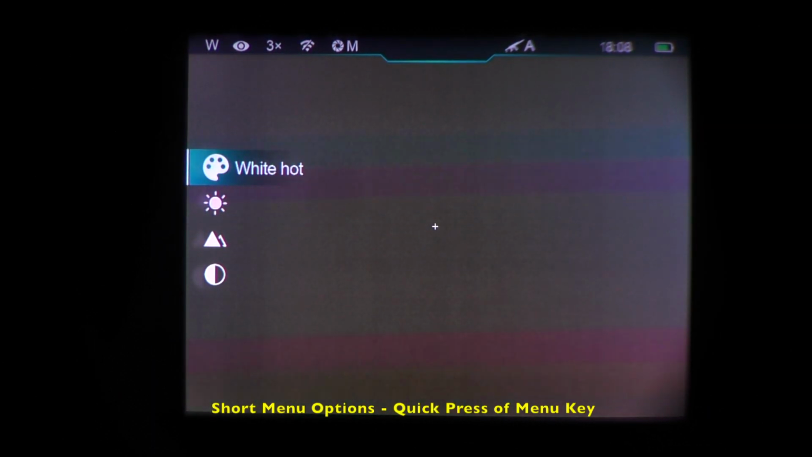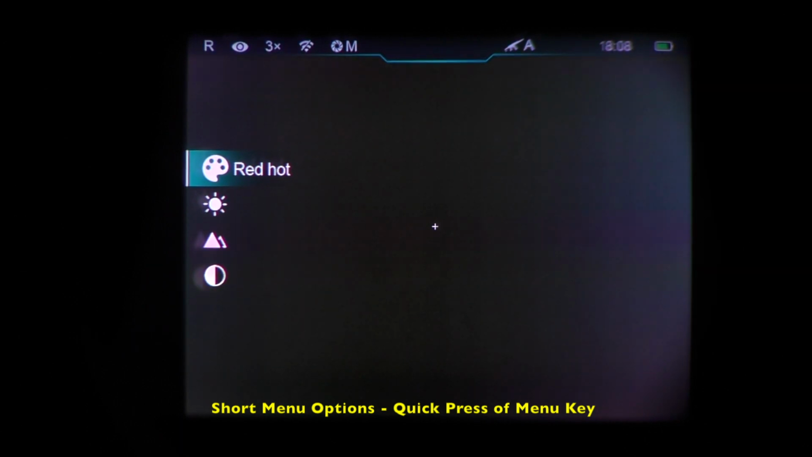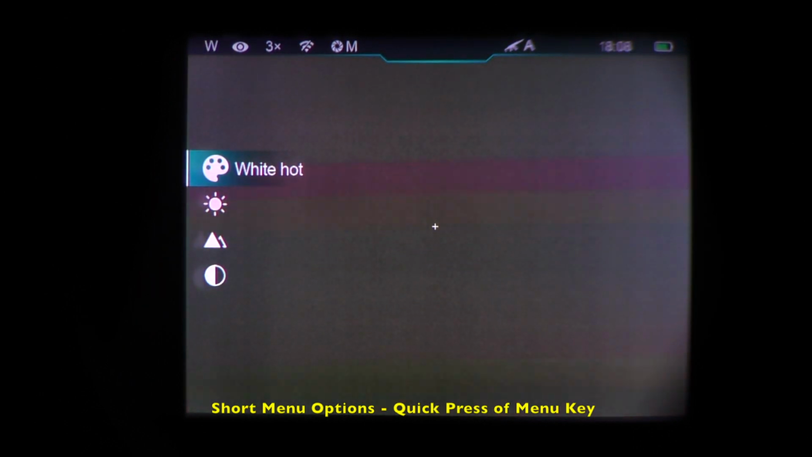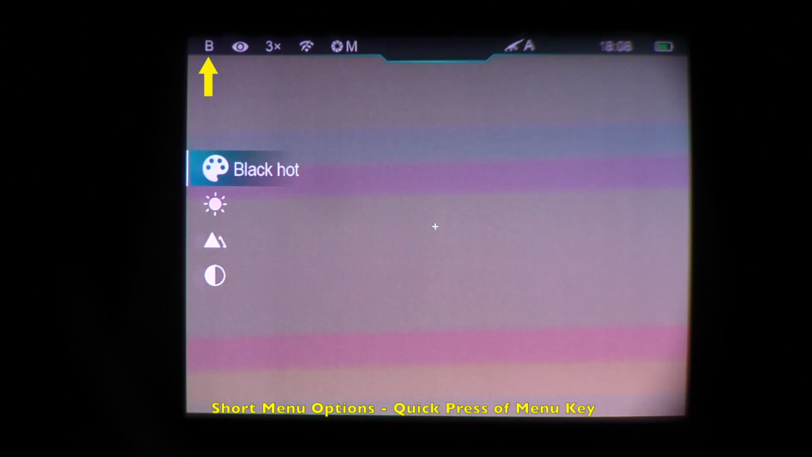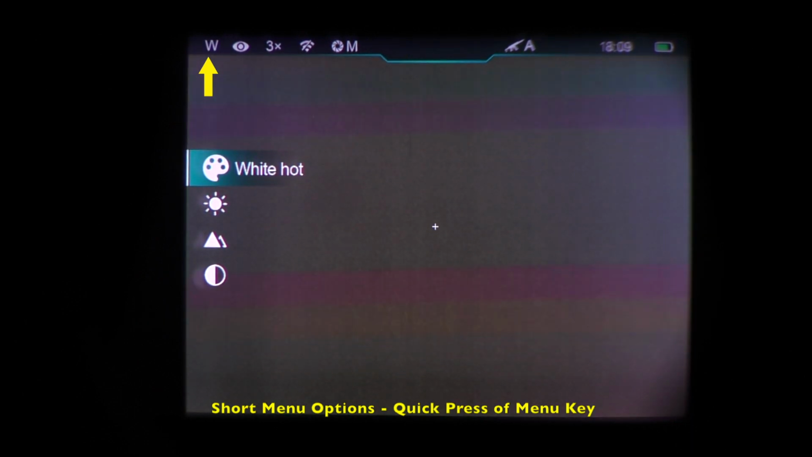The front and back buttons there will take you through the various options. There are 4 options on the short menu. Again, hitting the middle menu button 1 time will cycle through the menu options. So right now: black hot, red hot, color, highlight, which is a form of white hot, and then basic white hot. In the upper left of the screen, you'll notice black hot is a B, red hot R, color C, highlight H, and W for white hot.